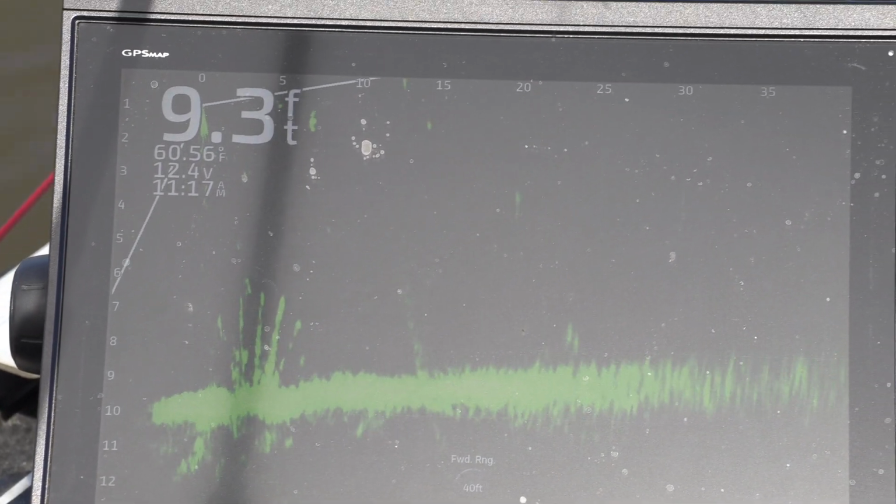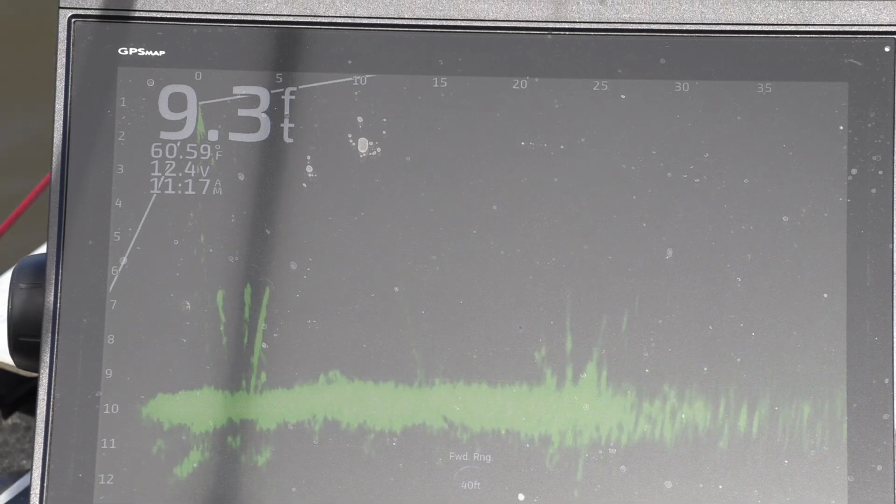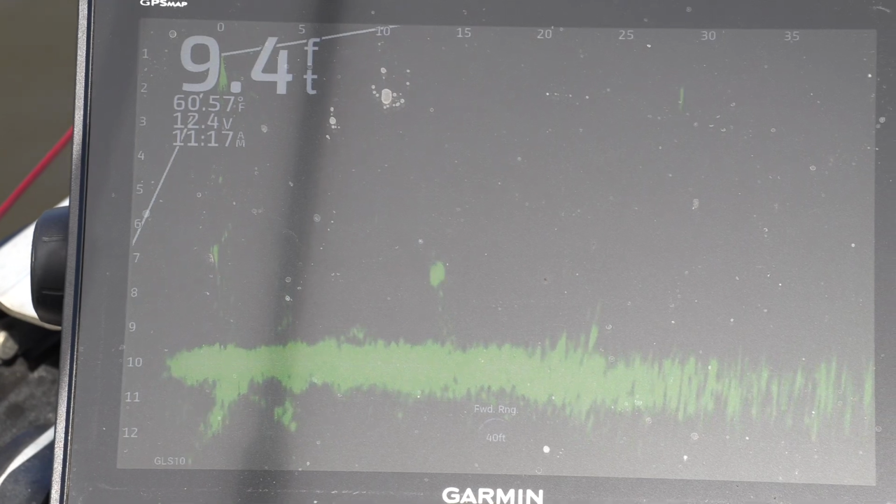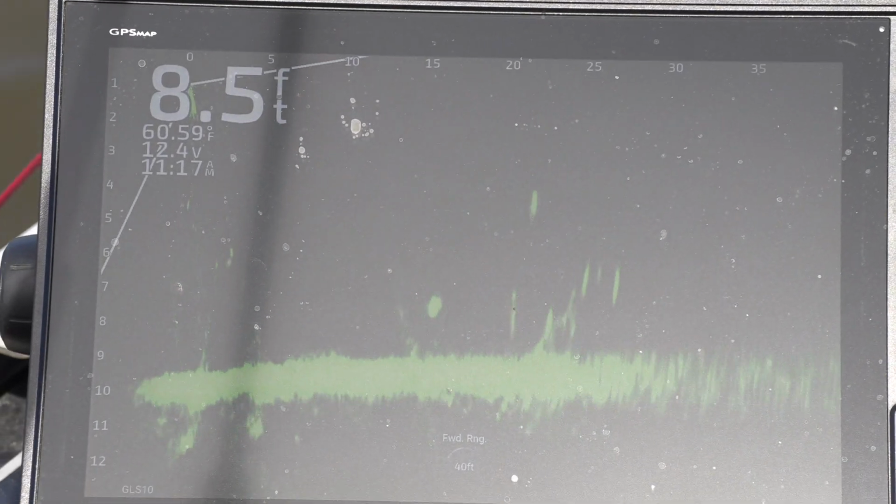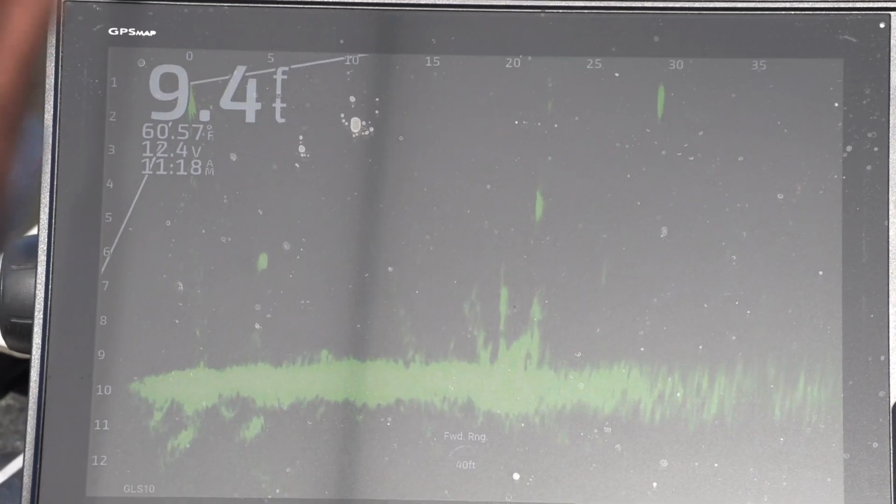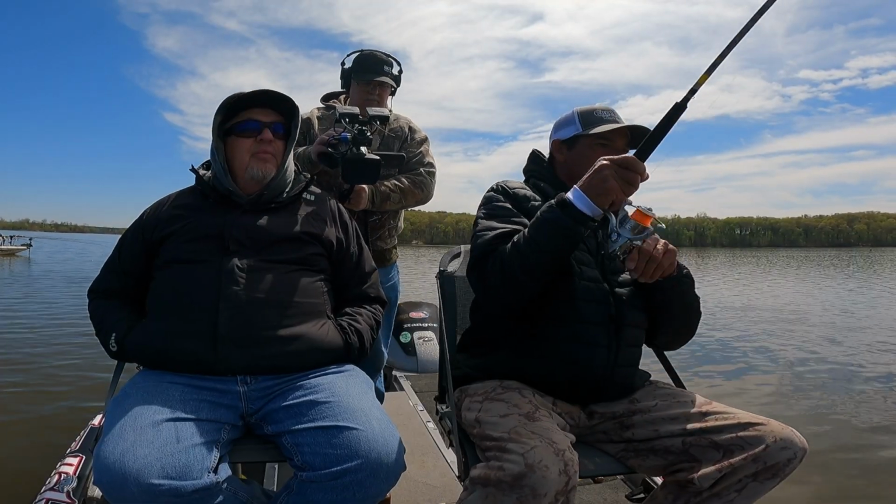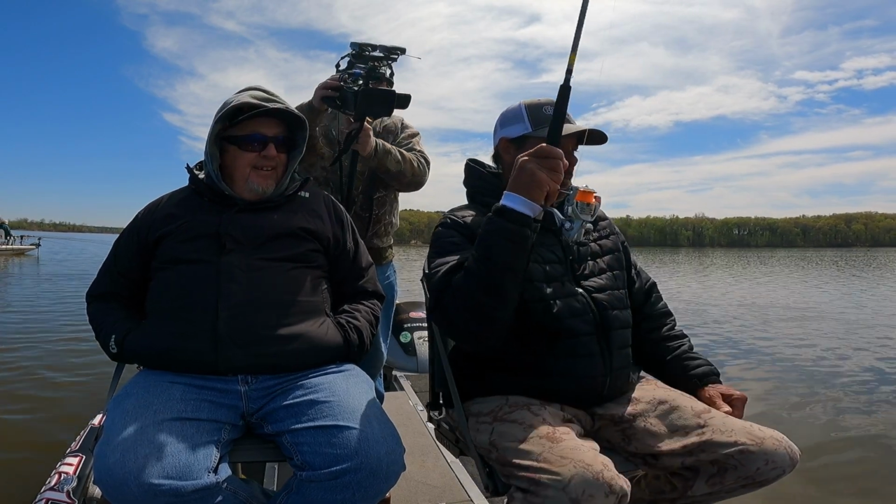I'm going to go out on a limb here and say the cold has definitely affected the bite. It's definitely affected it a little bit. There goes a fish off the bottom. He's kind of swimming around. He's going to head toward that other little stake bed. There's a couple in there. There he is. There you go. A little better.